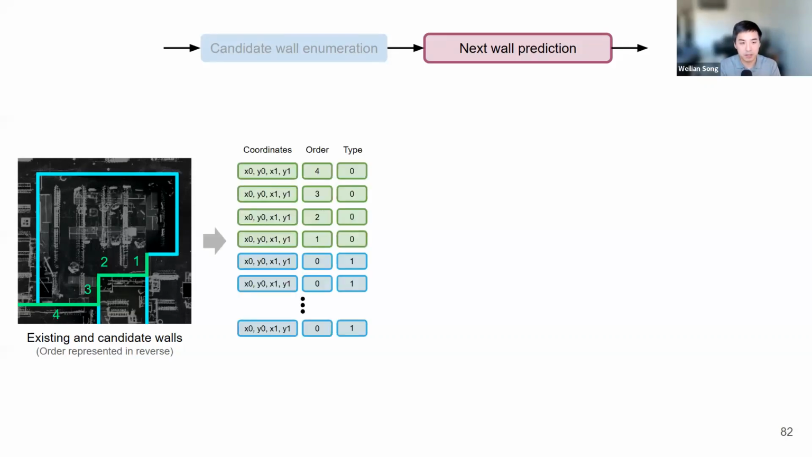Our main backbone here is a transformer network. So we first construct input nodes to the network. And it consists of coordinate information, ordering, and also the type. Coordinates are represented by the wall's two endpoint locations, so XY, XY. Order is just represented by an integer for the time step it was added in. Candidate walls will just all have 0 as the order. And also the type, just 0 for green and 1 for candidate walls.